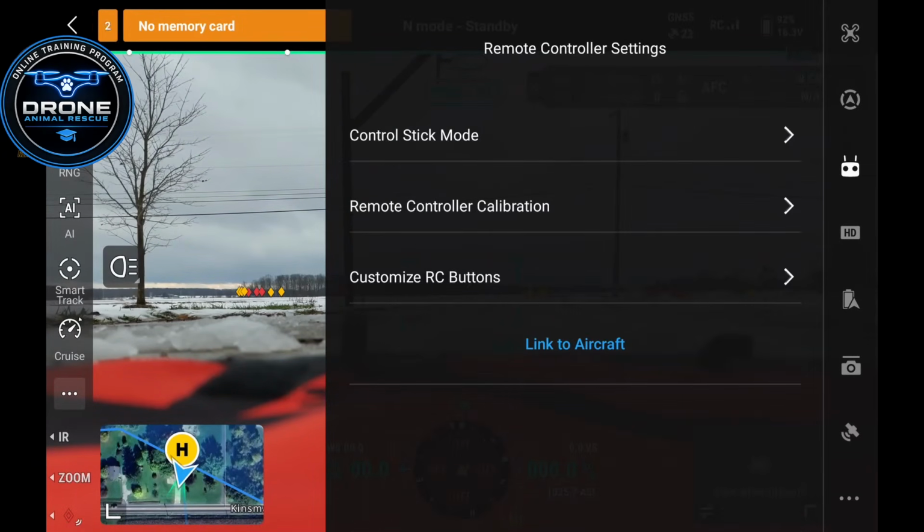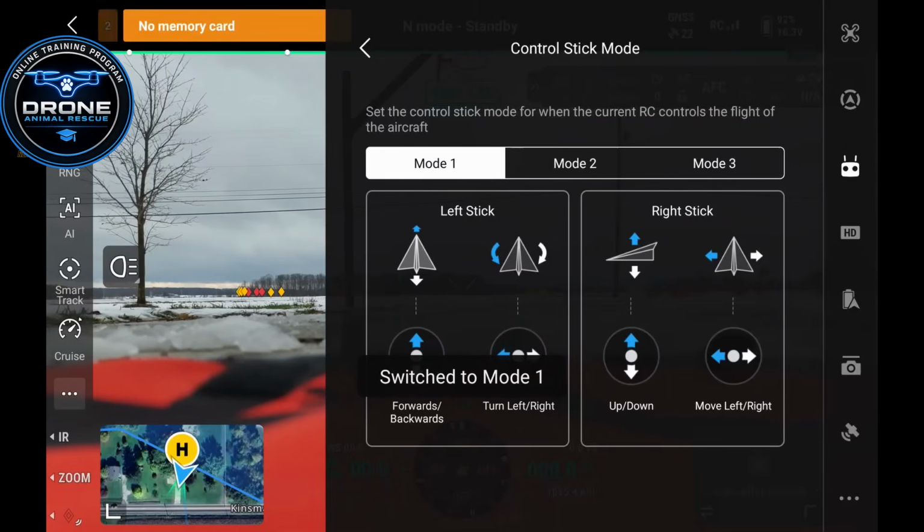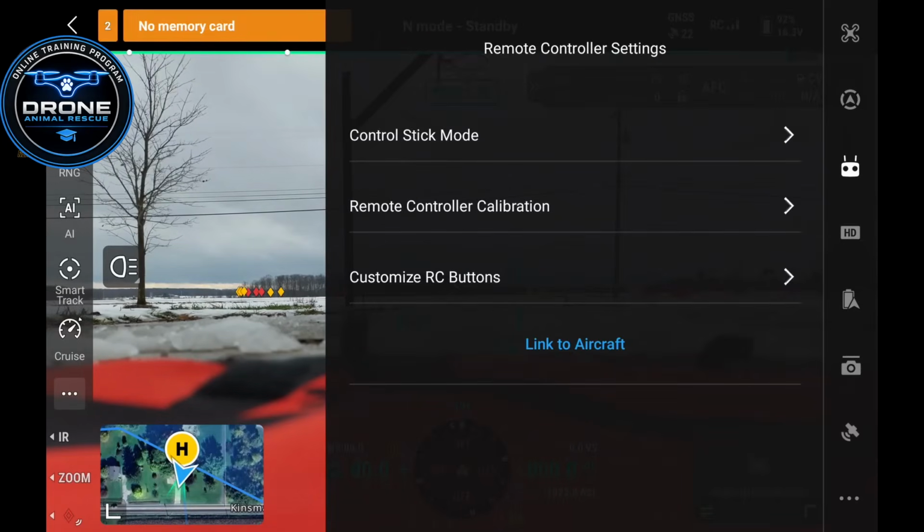The next tab is going to be your remote control settings. The controller stick mode, I leave mine at mode 2, that is default. If you select these other modes, it's going to notify you that you switch modes and tell you what the controls are for that stick mode. But we're going to go back to 2. Remote controller calibration is something you won't need to do unless the drone prompts you to.